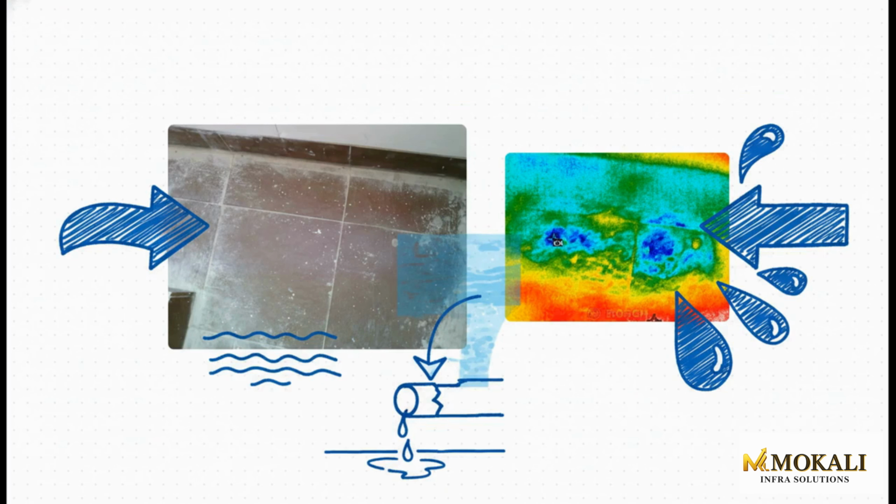Now this is where it gets really interesting. Check out the south balcony. In the regular photo, the floor looks totally fine, right? Not a thing wrong. But then, look at the thermal scan. Whoa! Those cool blue spots, that's the telltale sign of trapped moisture. The camera is seeing a leak that is completely invisible to the naked eye.